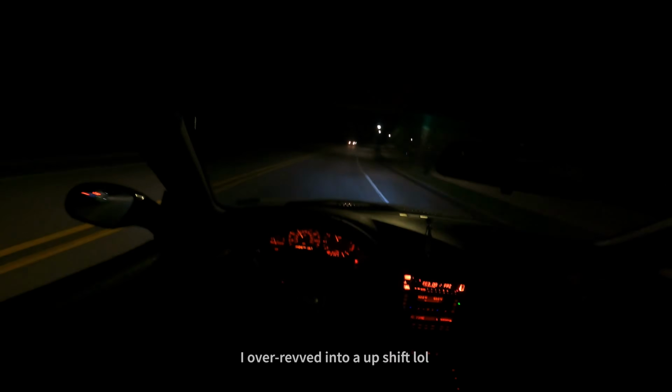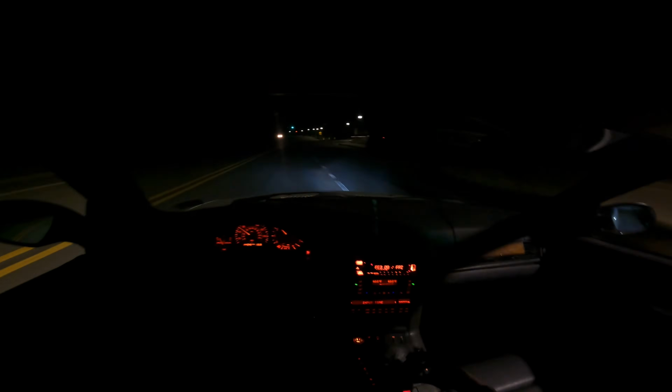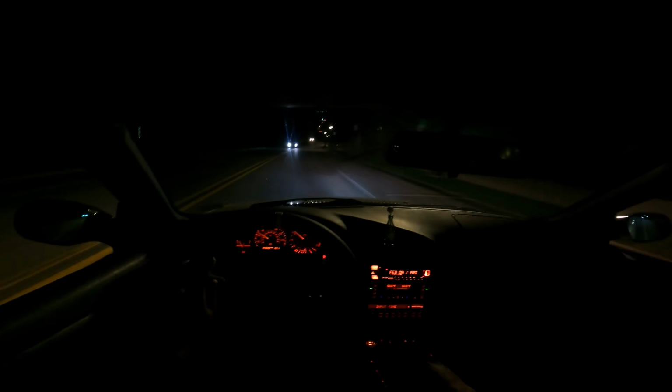Let's get a nice pull here. Shit. I think I threw it into the wrong gear there or something. I don't know what I just did there, but that did not feel right.